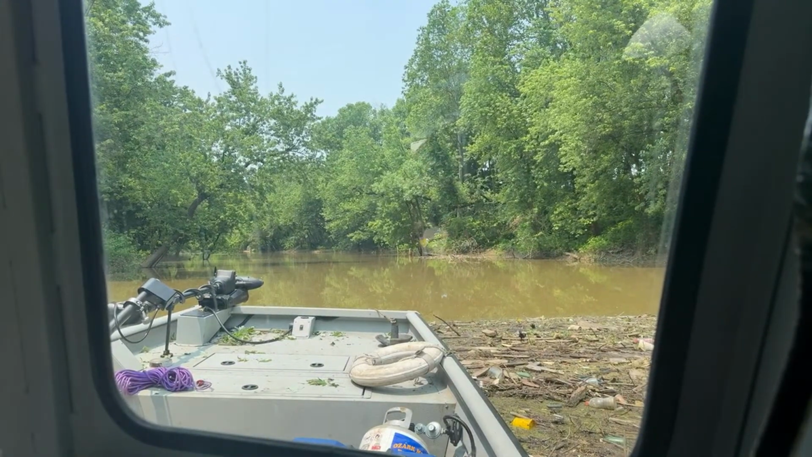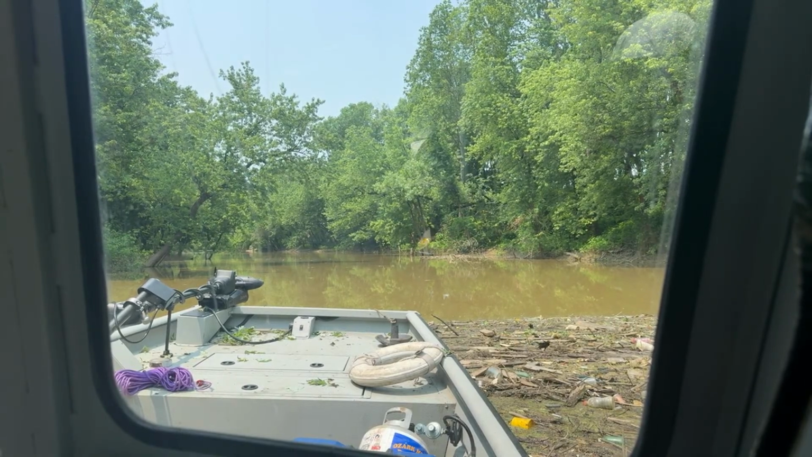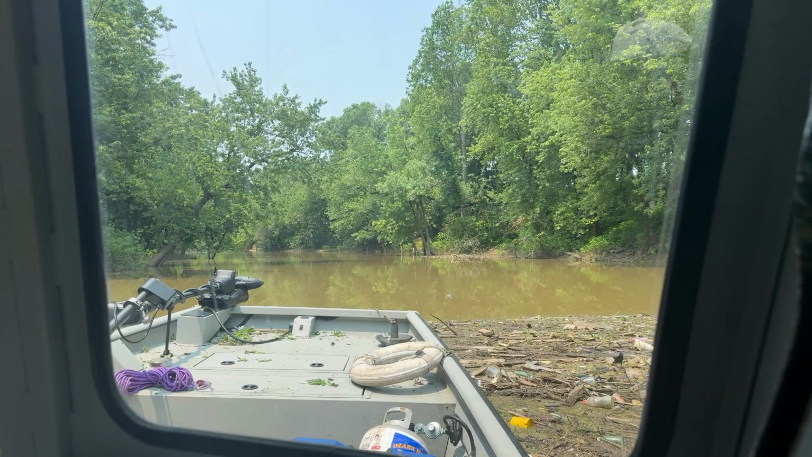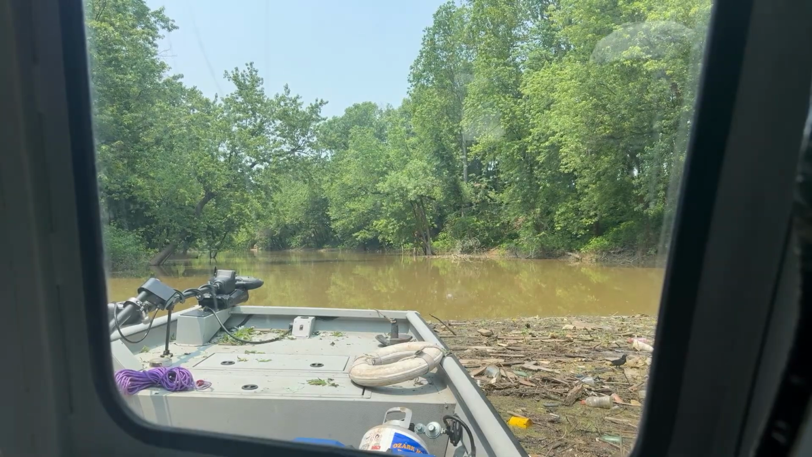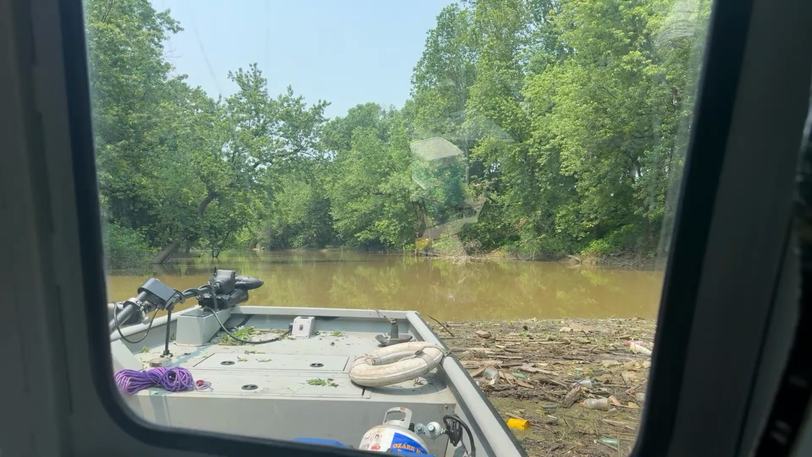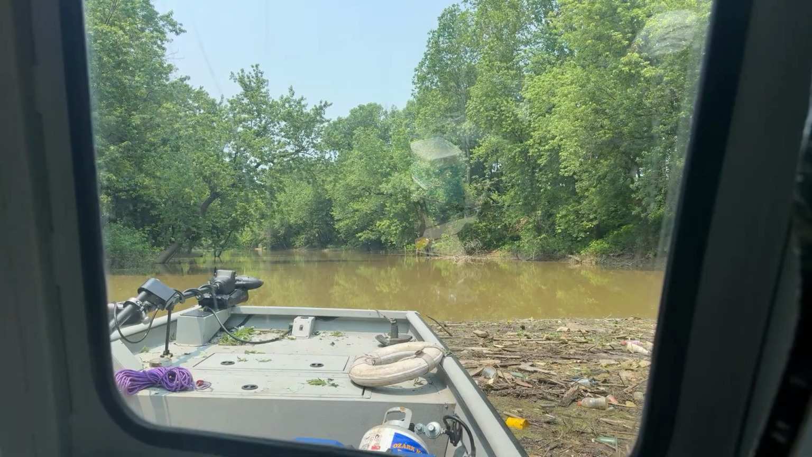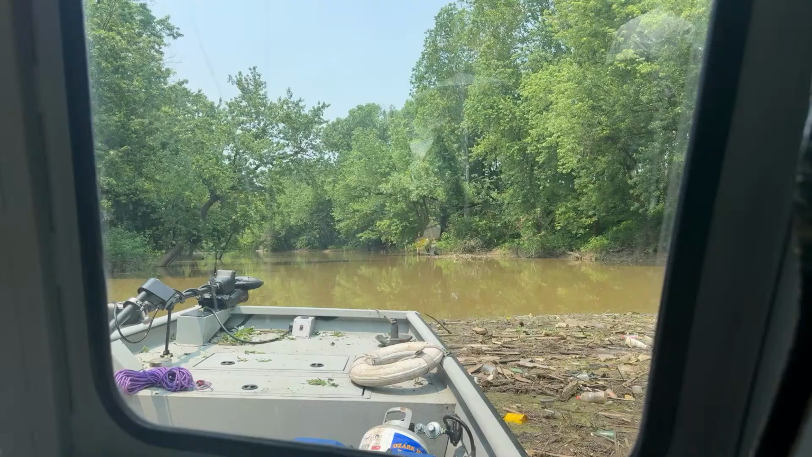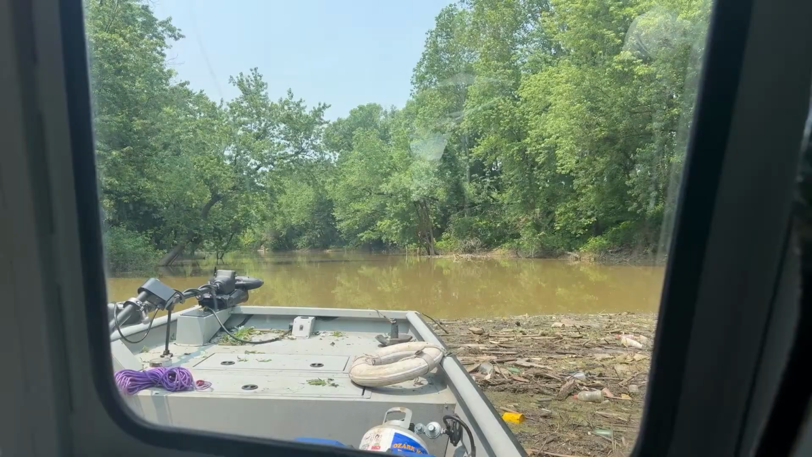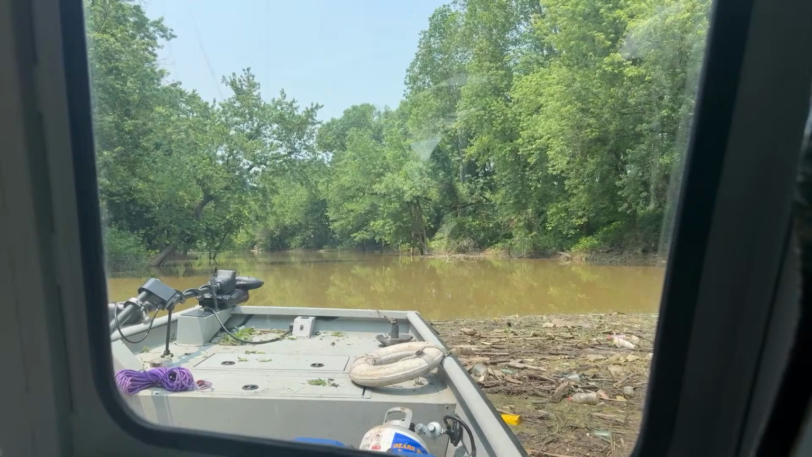All right, Lindsay, are you in a position where I can start the engine? Yeah, you're good. Before you pull all this in, let me move some of this. Okay. Keep it shallow. Watch yourself. Trees can come up and over the motor.